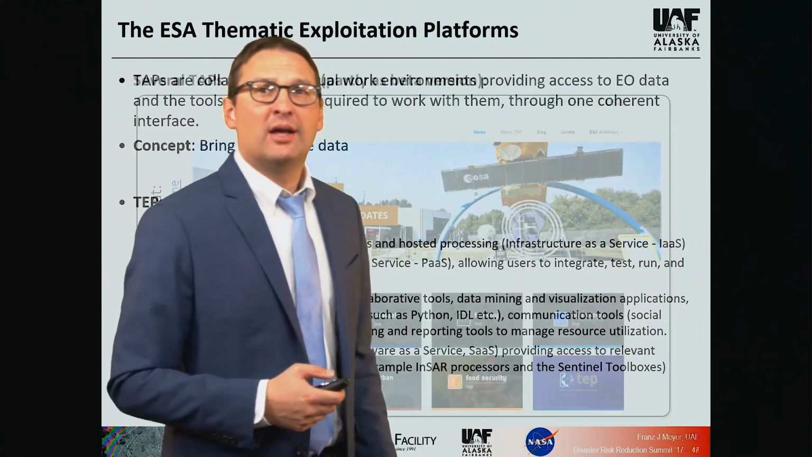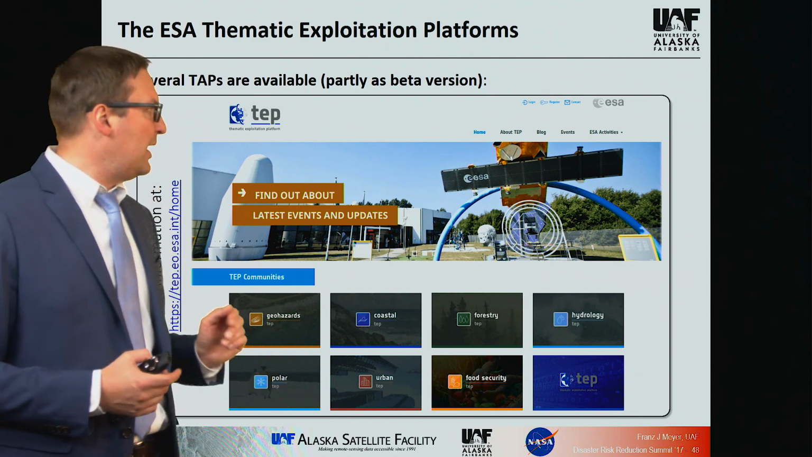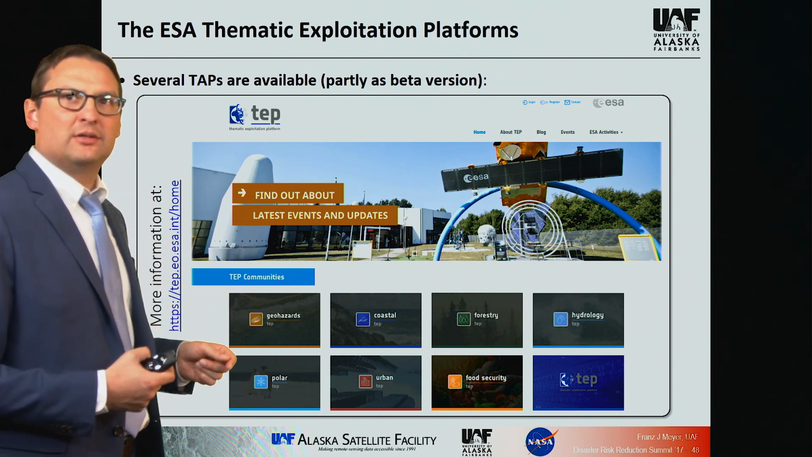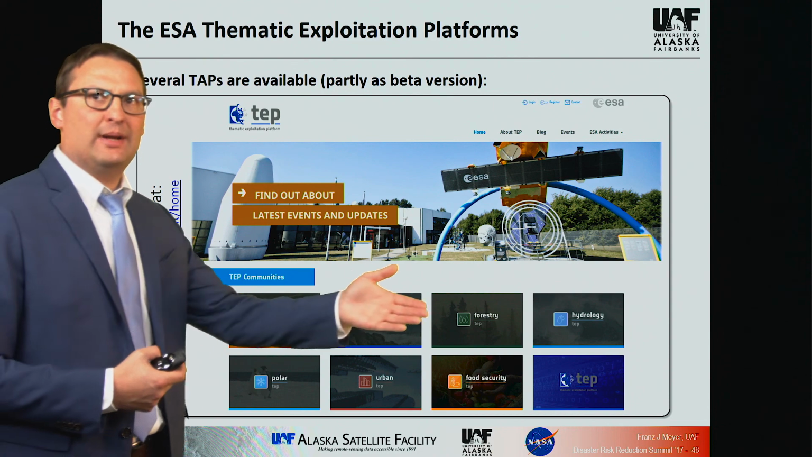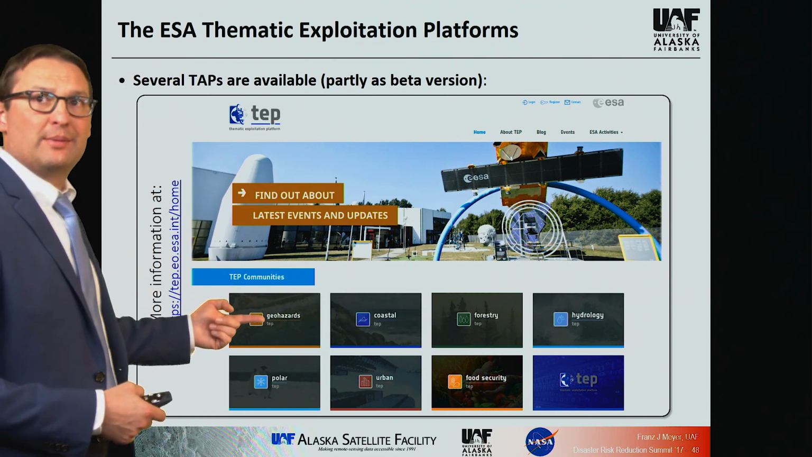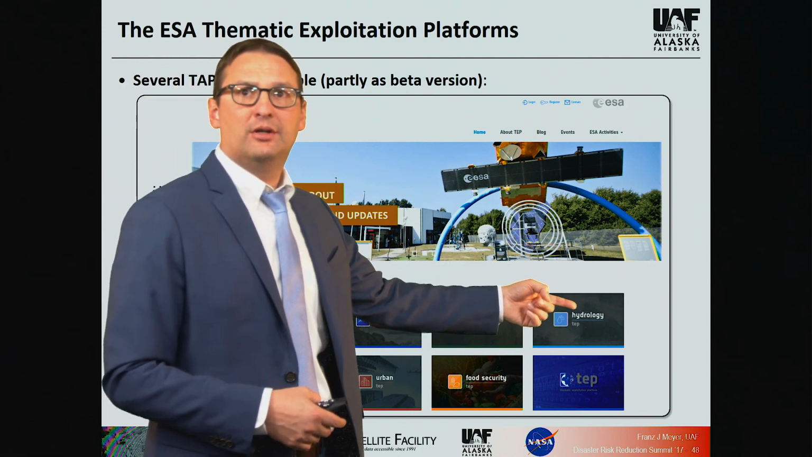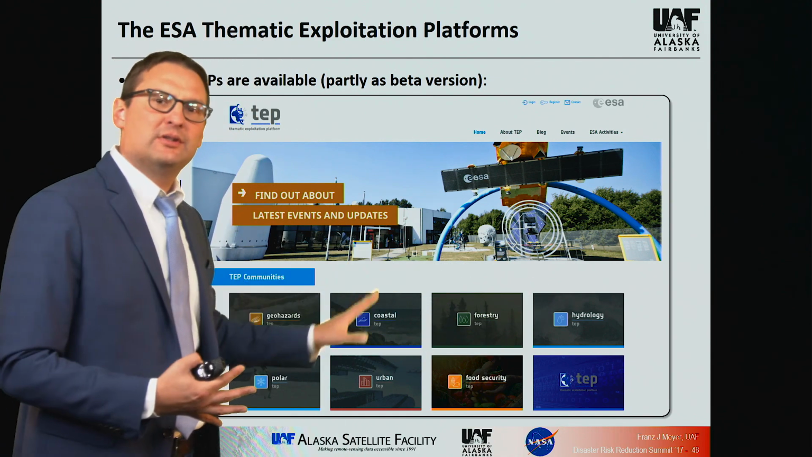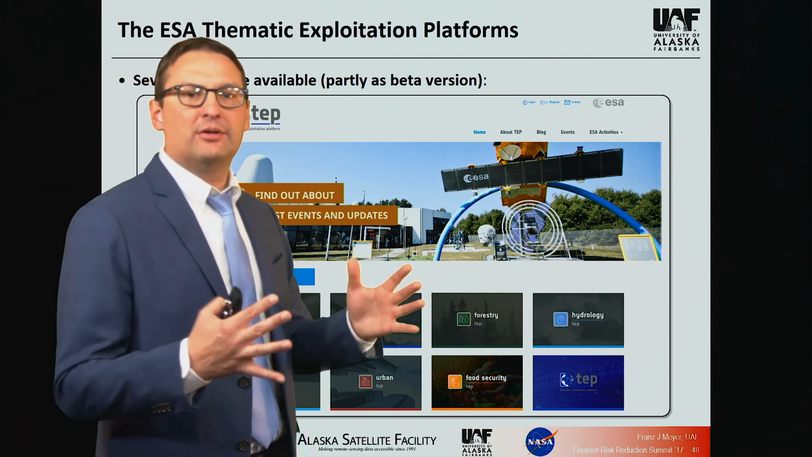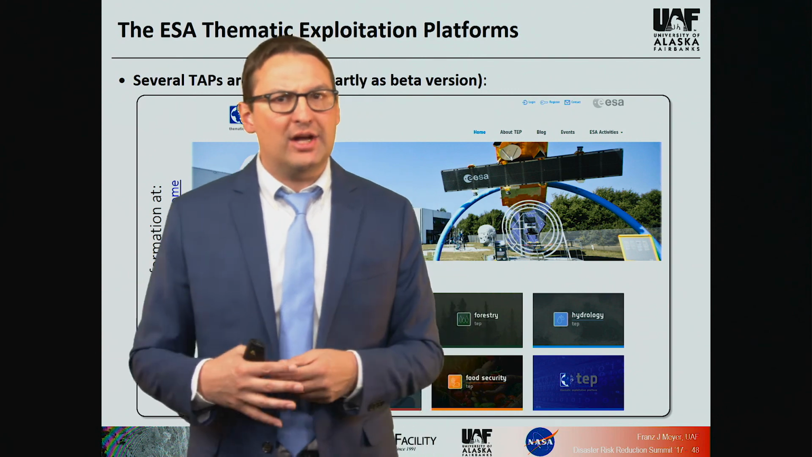What's interesting about ESA's exploitation platforms is that they are themed by geophysical signal. So there are various exploitation platforms for different applications. There's a geohazards one over here, which might be relevant to you. There's also a hydrology one, which is all the way over here. So for different types of applications, there are different themed exploitation platforms that you should also check out.